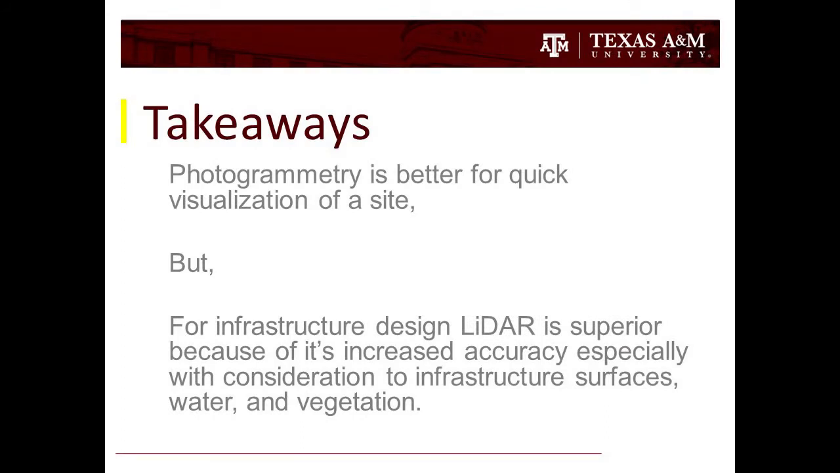Our biggest takeaway is that photogrammetry is better for quick visualization of a site, but for infrastructure design, LiDAR is far superior because of its increased accuracy, especially with consideration to infrastructure surfaces, water, and vegetation.